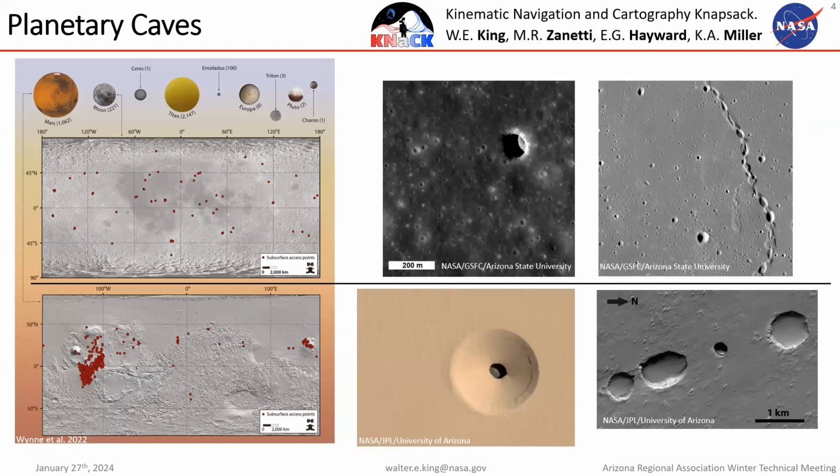I want to give just a little bit of context for why our team is interested in testing in terrestrial caves and why the space community in general is interested in caves. We believe that there are caves throughout the solar system, actually. On the moon, on Mars, on other planetary bodies. And we know this from orbital imagery. We've identified what some people call subterranean access points, in plain terms, what we think are cave entrances. And on the right, you can see some examples from the moon and from Mars.